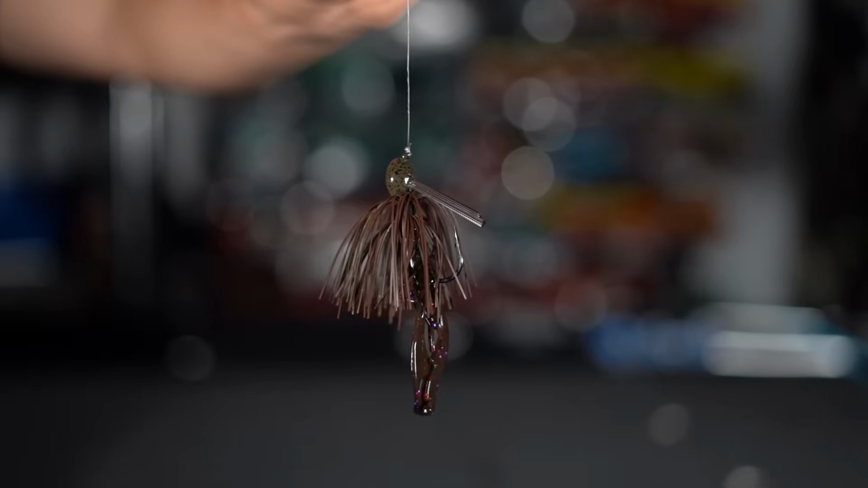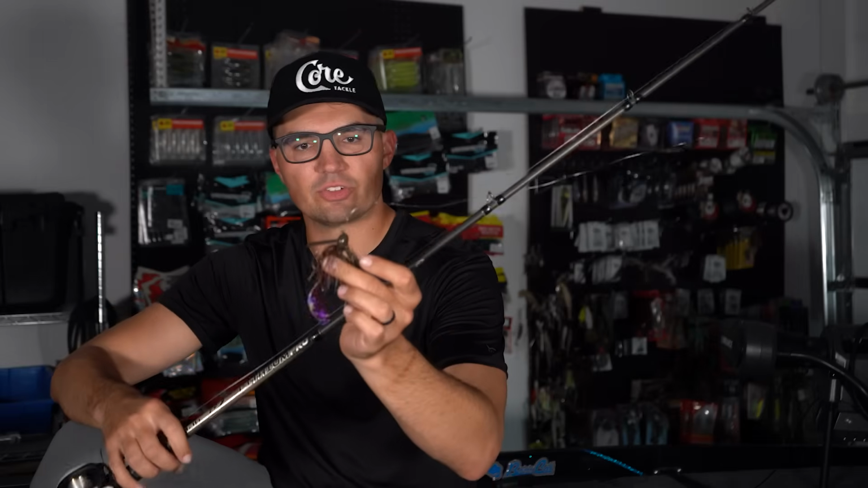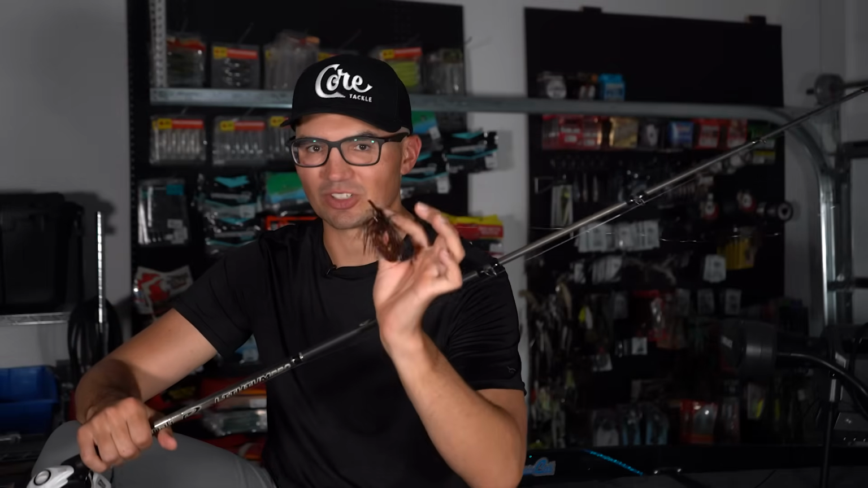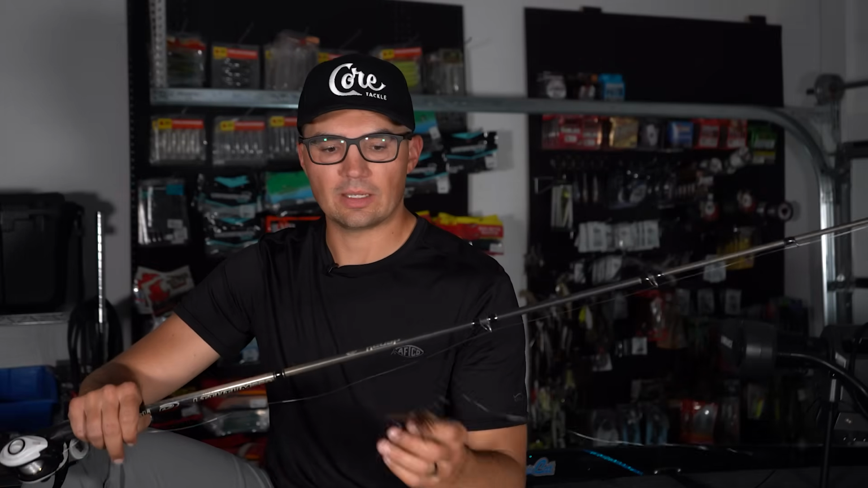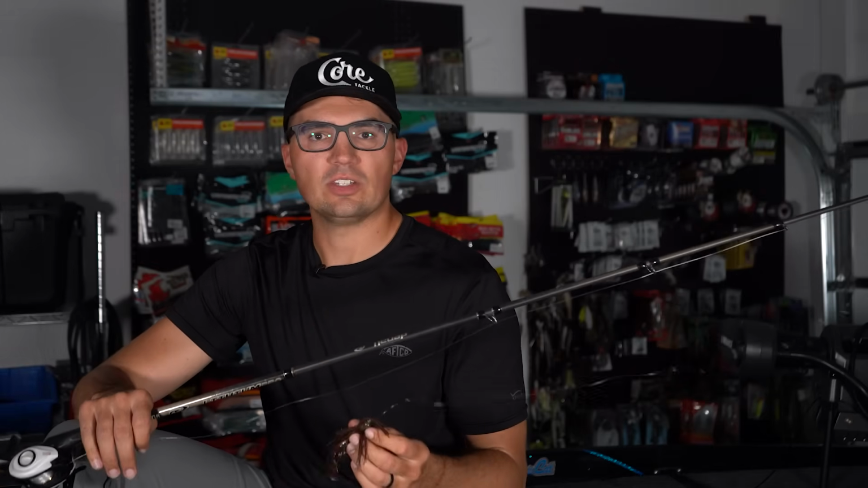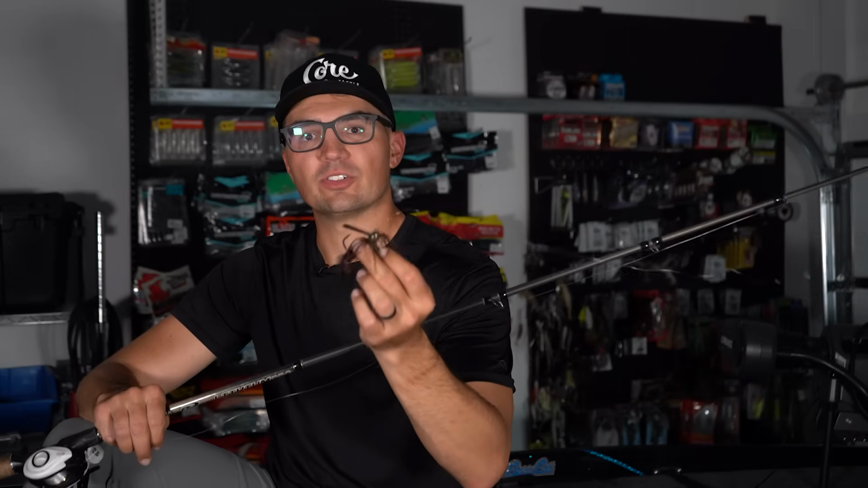This jig is interesting because it has a pretty compact profile for a 5/8 ounce jig. And I feel like a 5/8 ounce jig is a great jig this time of year when the water temperature is still above 75 degrees because it falls a little bit faster than your standard jig. A lot of times that faster fall will get these fish to actually react, and you'll get some bigger bites with that faster falling jig.